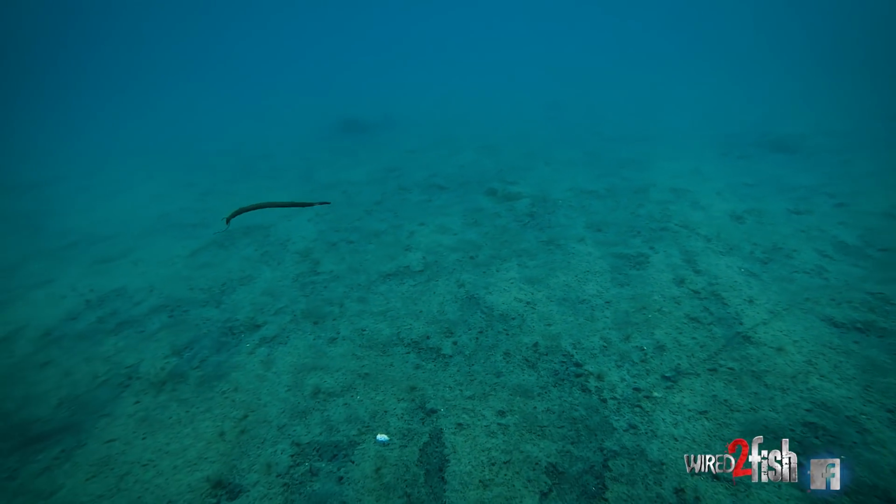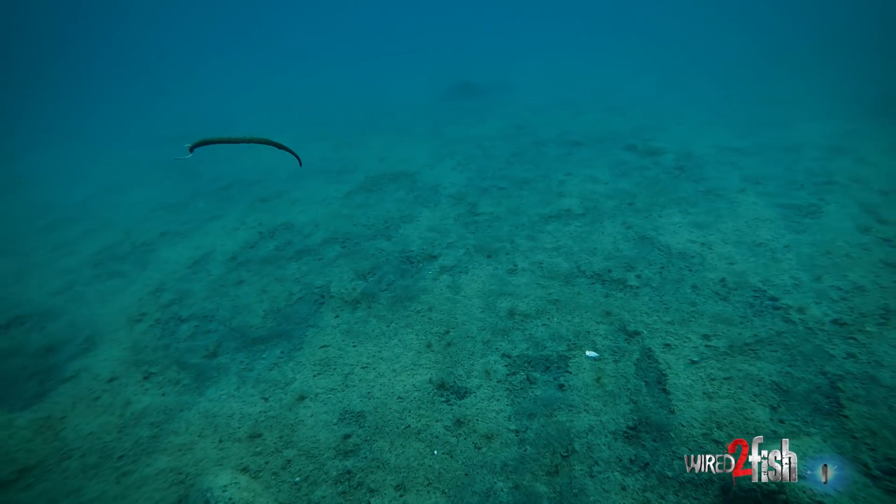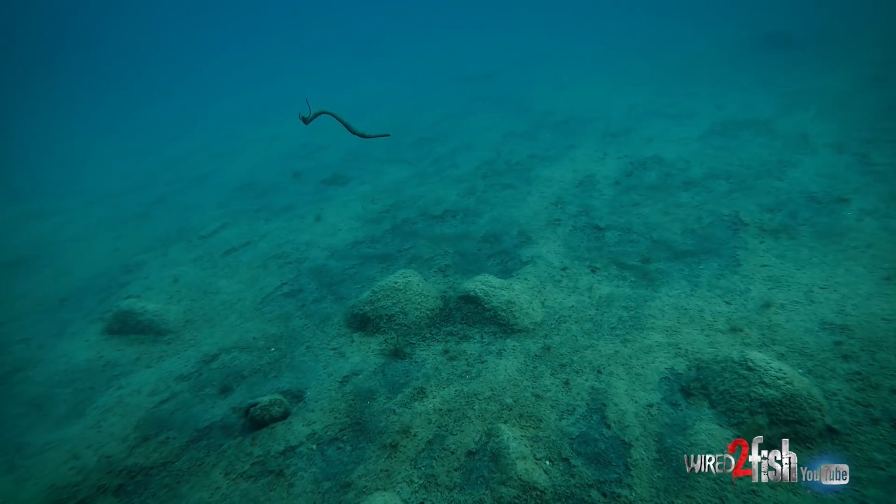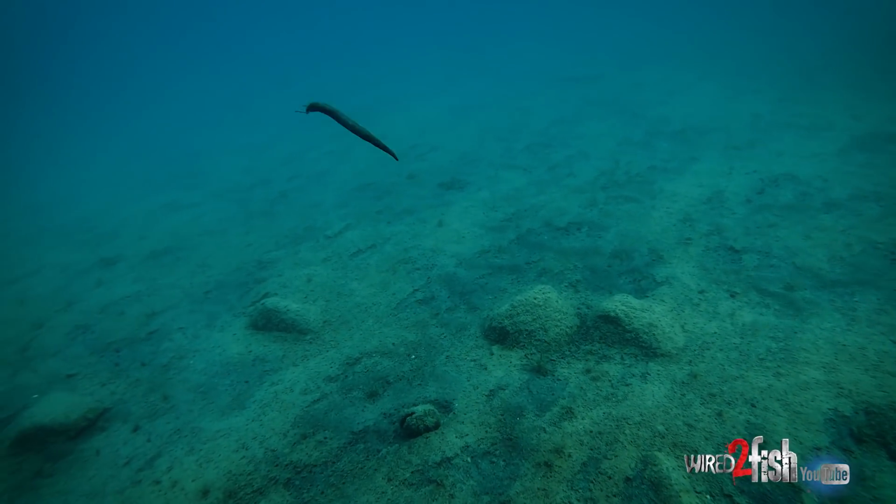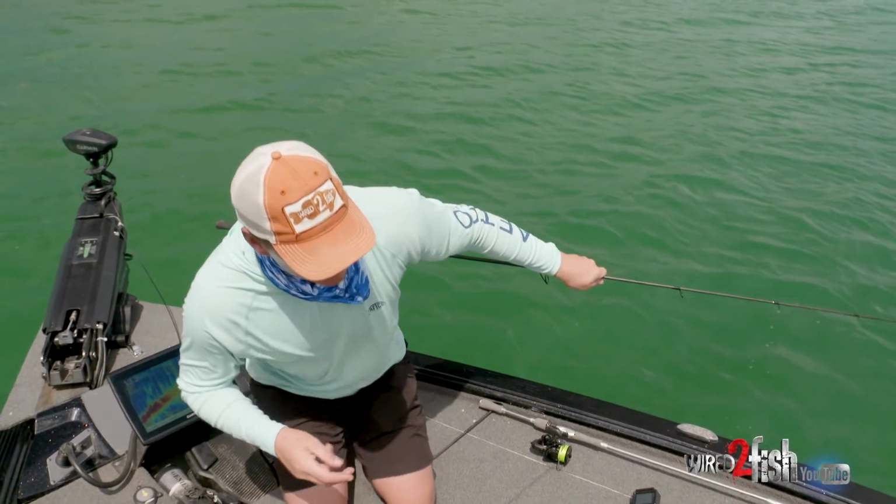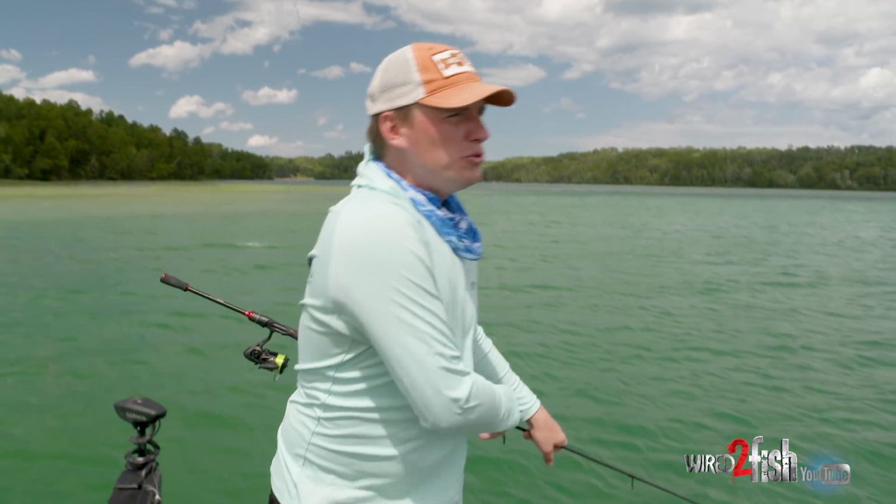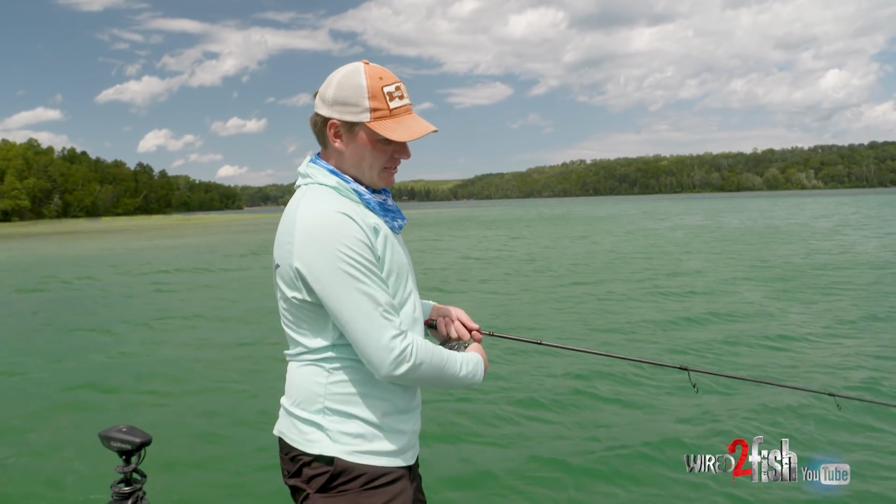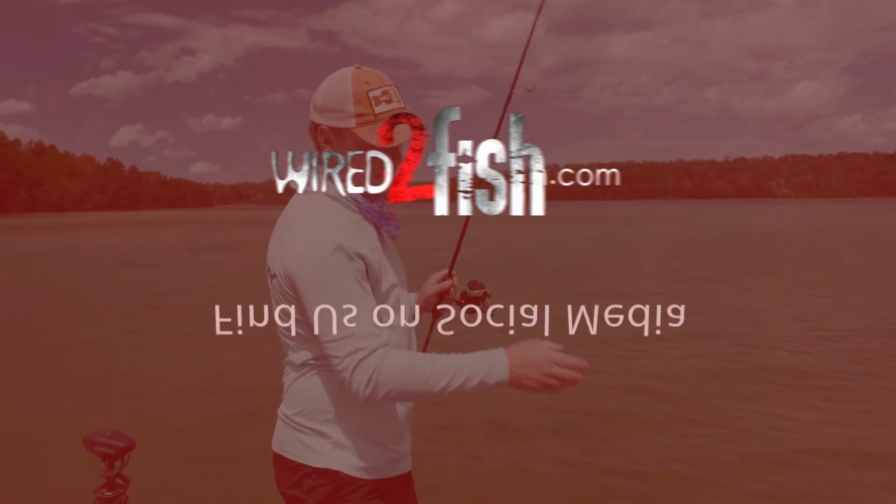So I might have a 4-foot lead, but on a cast, I'm really only 2 feet off bottom because of that angle. So I think people tend to run too short of a drop on their drop shot, but if it works for you, it works for you. It's just something to consider.